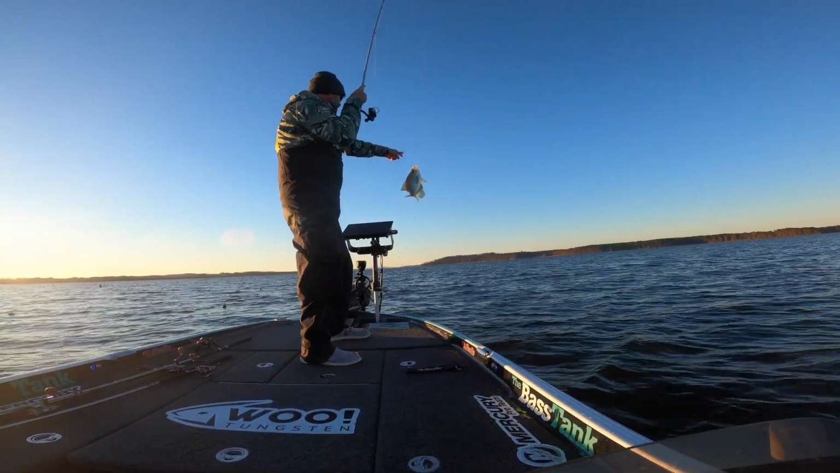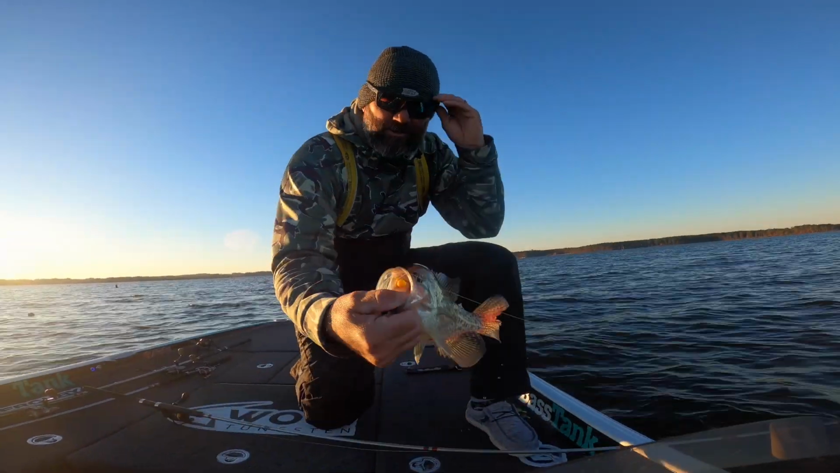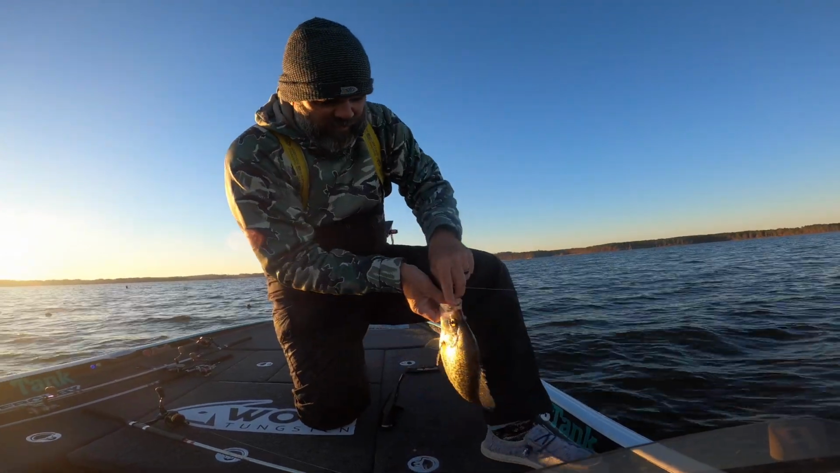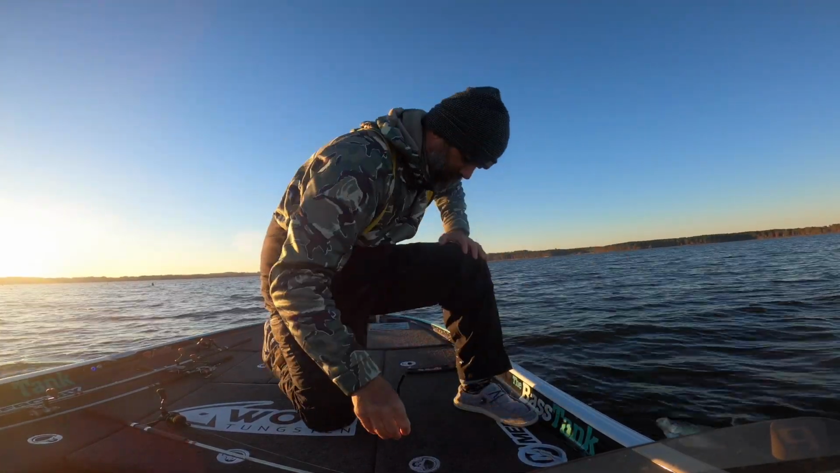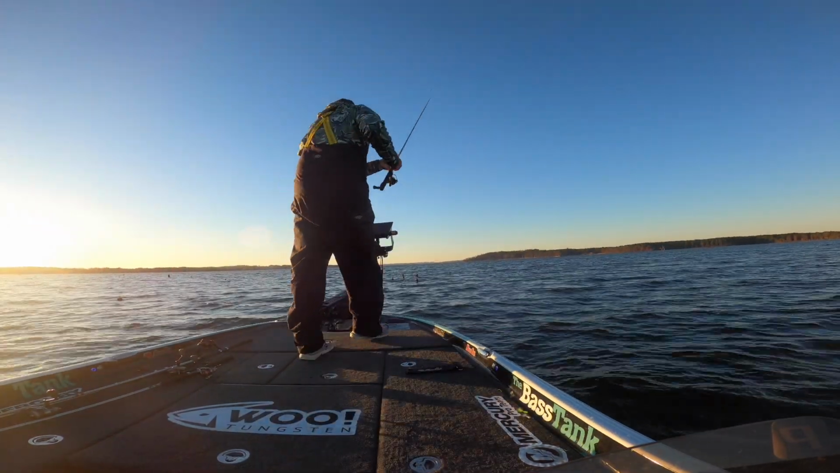Black nose. Oh, what kind of black nose? Look at that racing stripe down his nose. Look at that. Run, run. I don't know that I've ever caught a black nose. Here. Beautiful black nose crappie. I gotta get back in there. I can't. Gotta go.